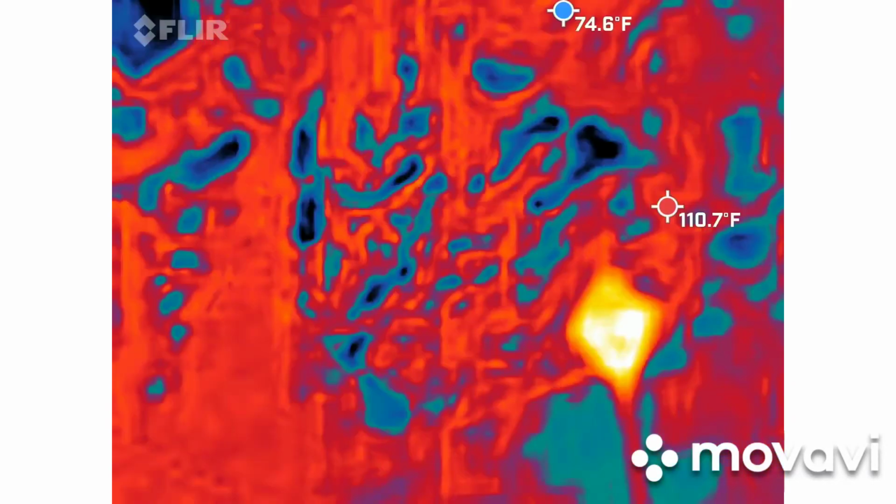That's where you've got to watch for our friends, the palmetto bugs. They're basically cockroaches. Ew. Yeah, I know what they are.